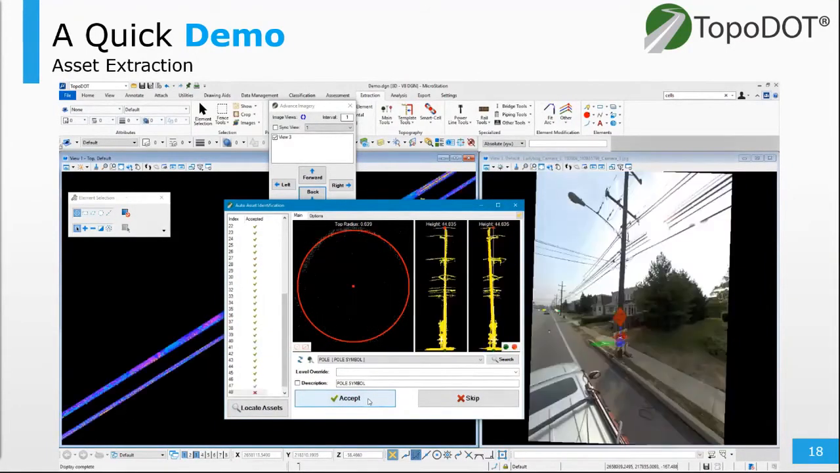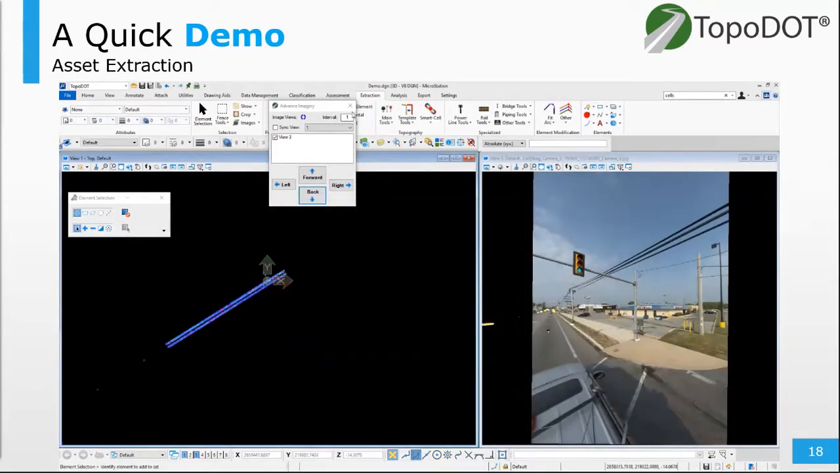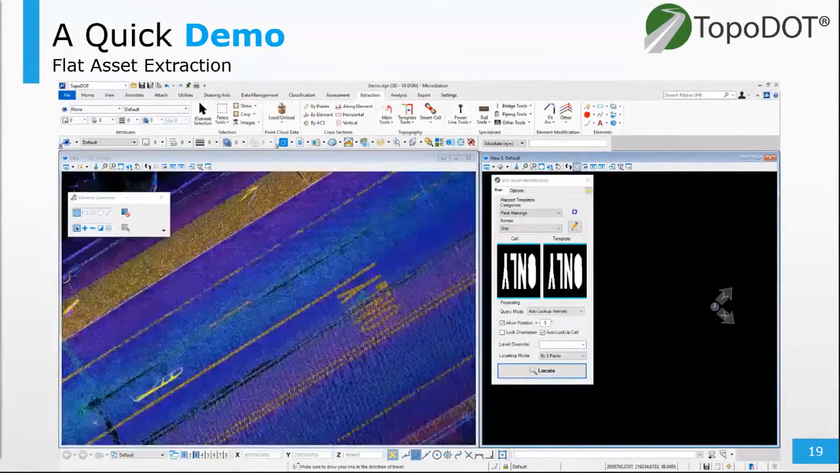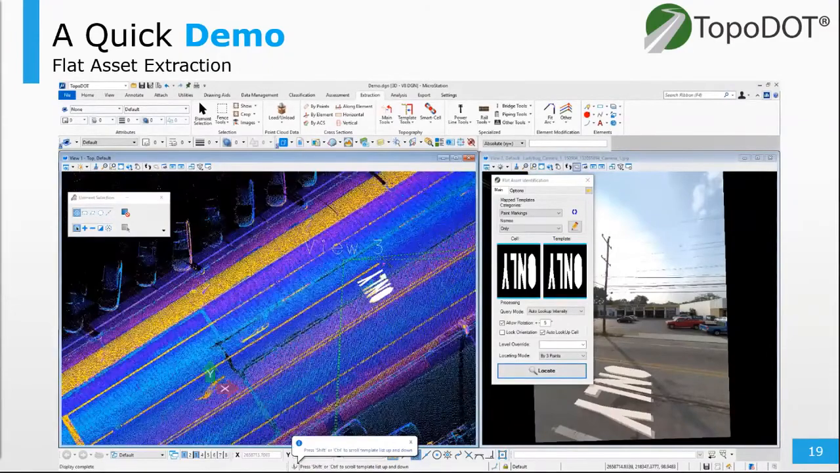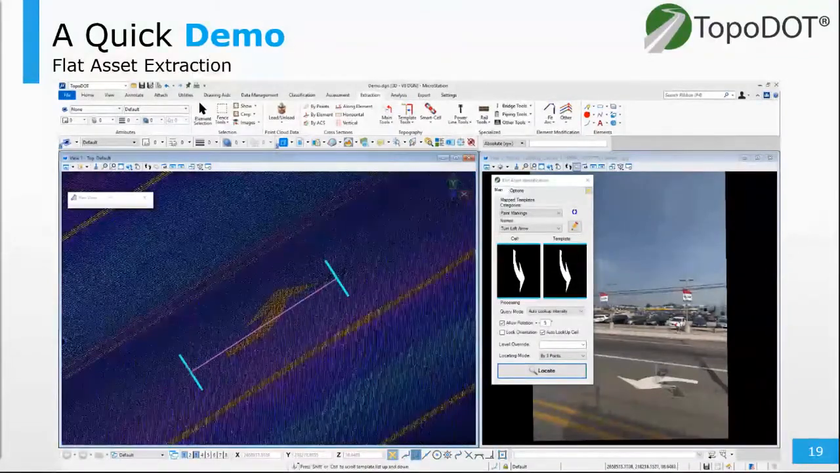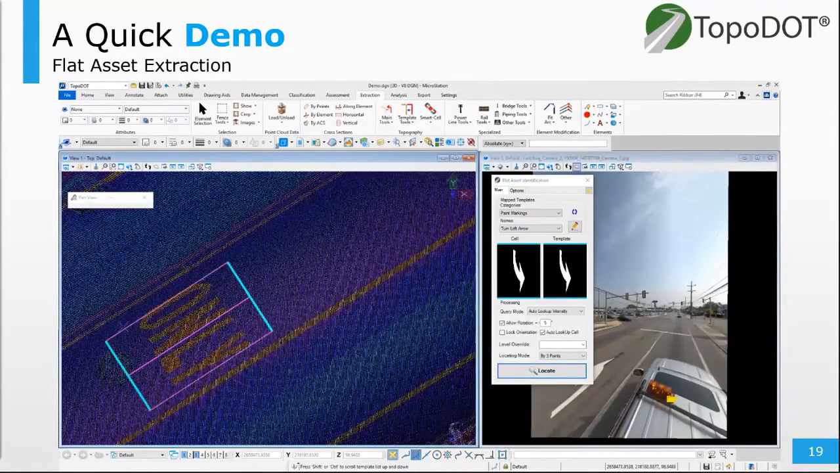All right, so let's go ahead and move on to flat assets. In this case, flat assets are going to be our paint markings on the surface of the road. Here we have a tool that will basically search a library for you, associate the object that it's found in the point cloud with the object that's stored in the library, and apply a cell for us.